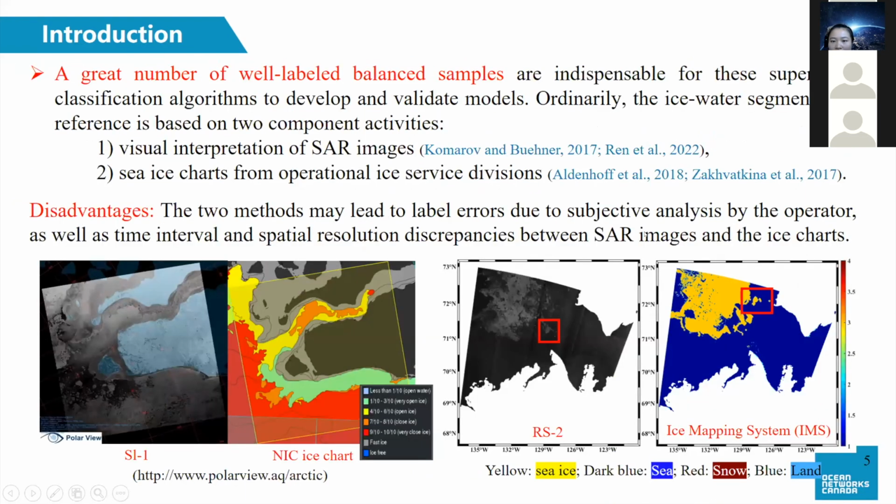A great number of high quality samples are indispensable for these supervised classification algorithms to develop and validate models. Ordinarily, the ice water segmentation reference is based on two components: visual interpretation of SAR images and sea ice charts from operational ice service divisions. However, these two methods may lead to label errors due to the subjective analysis by the operator, as well as time interval and spatial resolution discrepancies between SAR images and the ice charts.